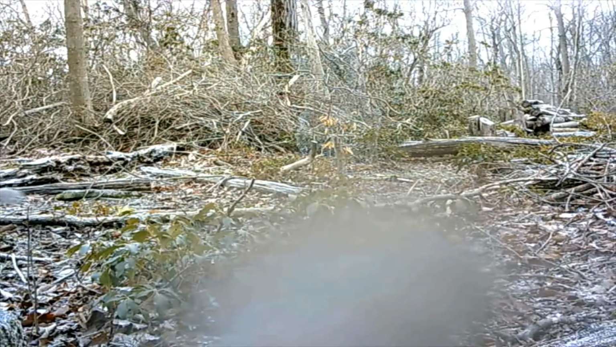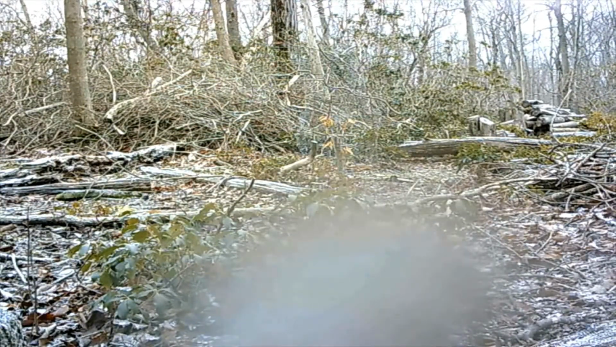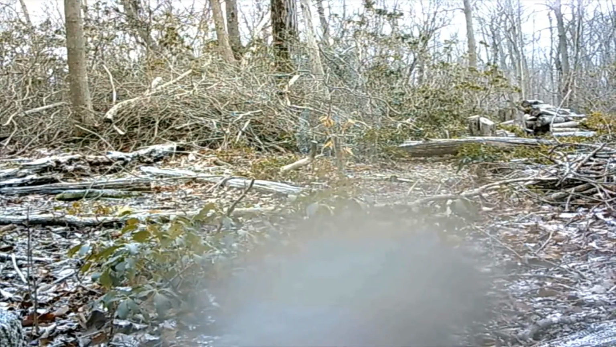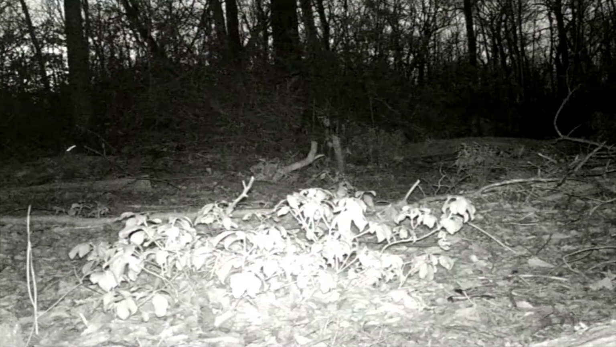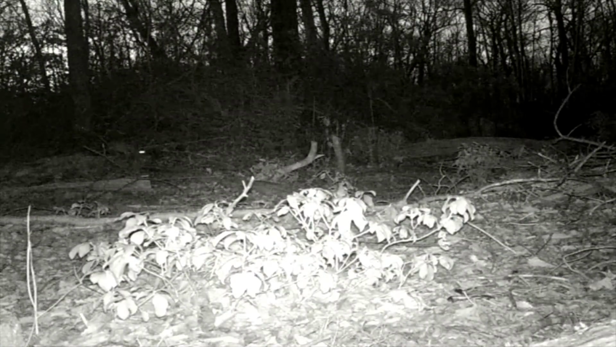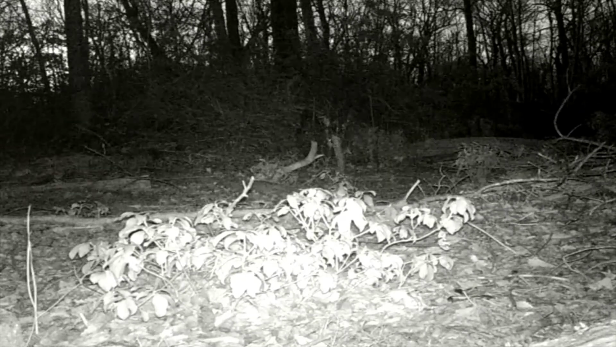There goes our gray fox. He was around the last couple weeks. Couple squirrels. Some snowbirds come in with the snow through here the one day. And the rabbit come through again.